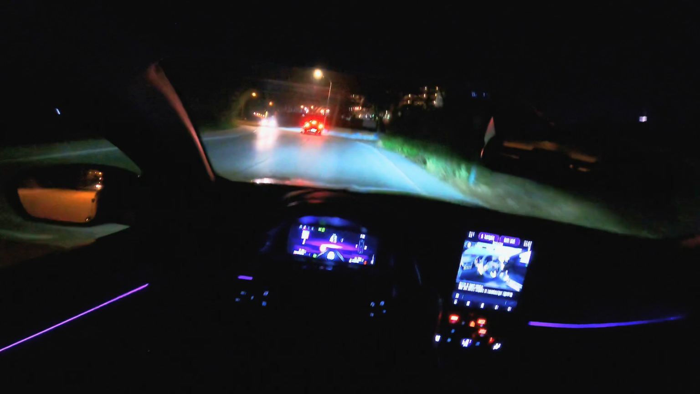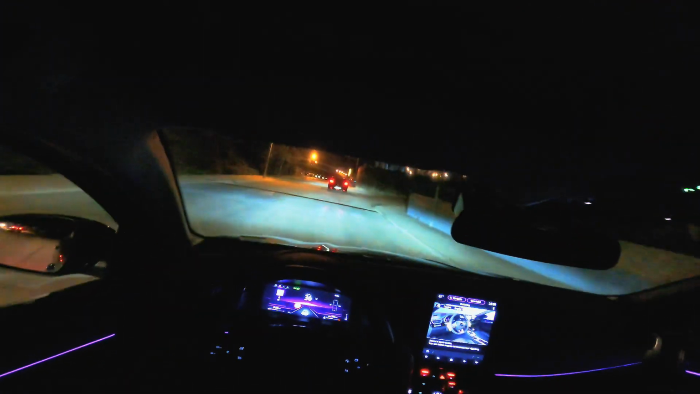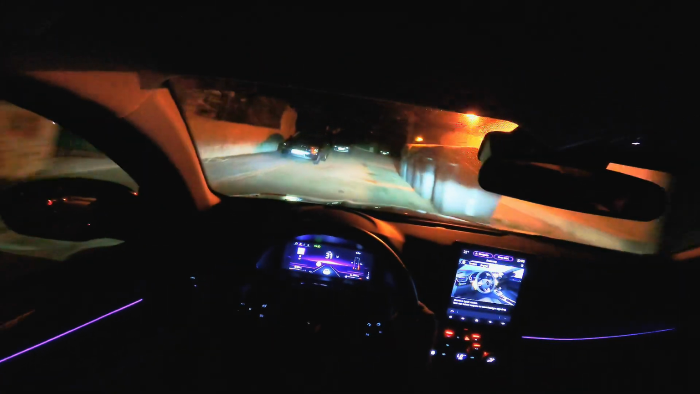This car gives you a very special feeling when you're driving this car, and that's very good for an SUV like this. It's fast, it's fun to drive, it's new, it looks good. I will show you the outside again of this car in a minute. I'm looking for a good spot.